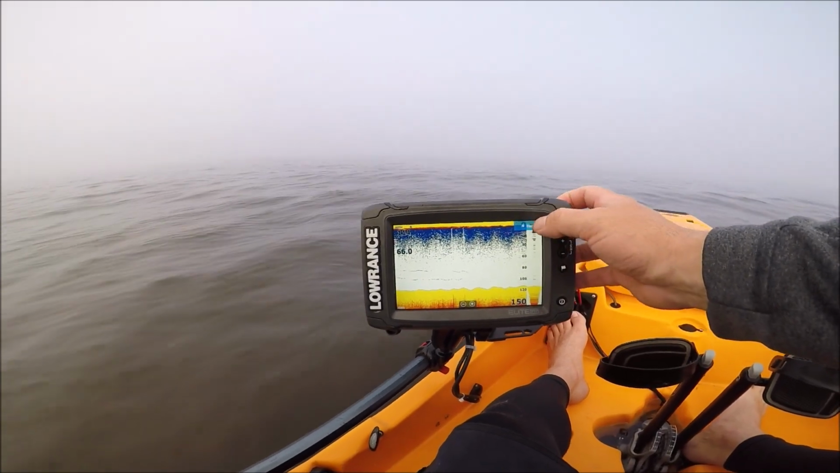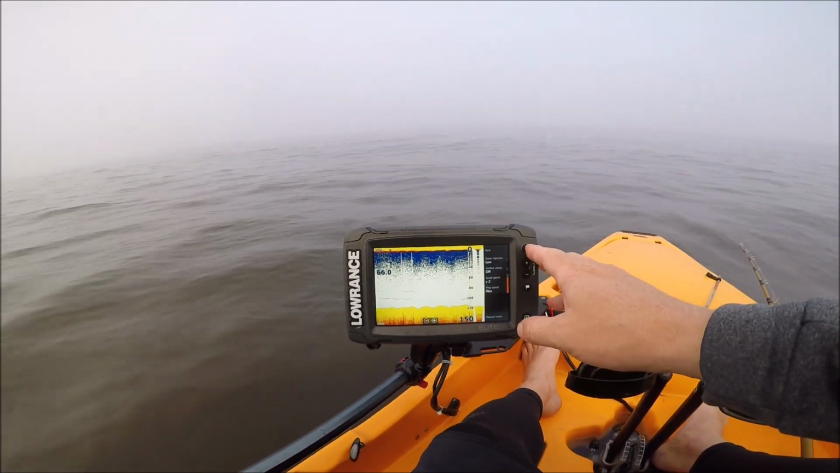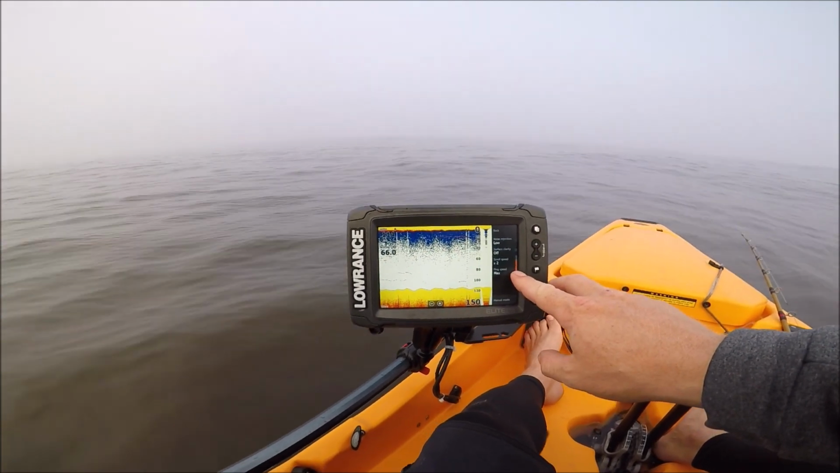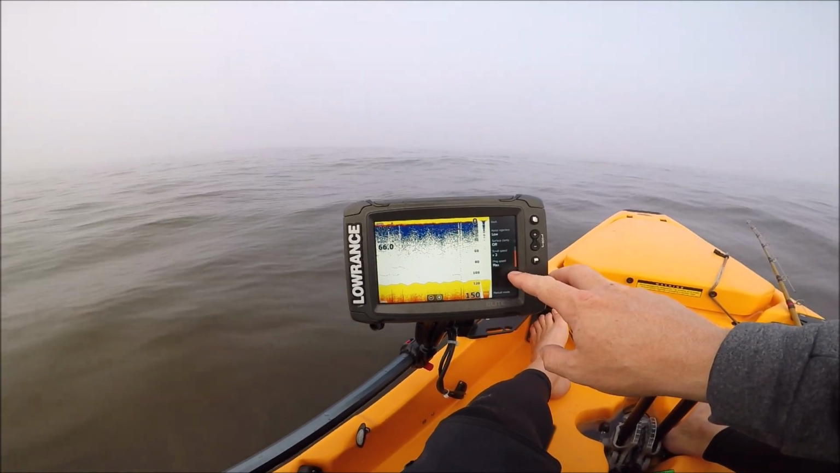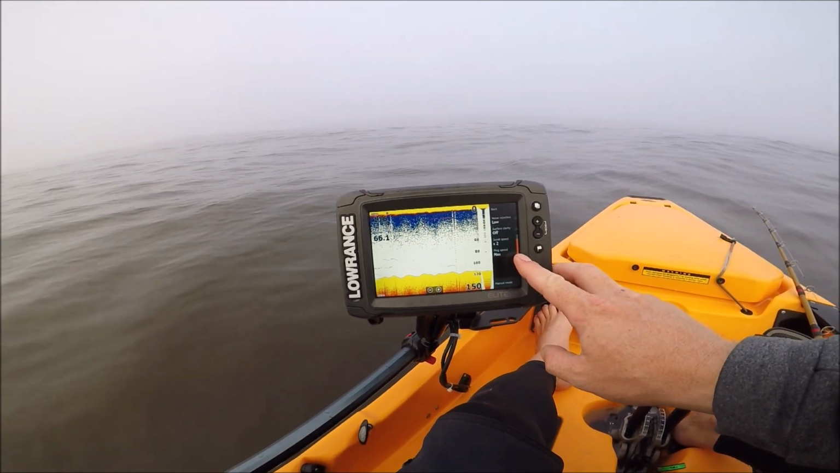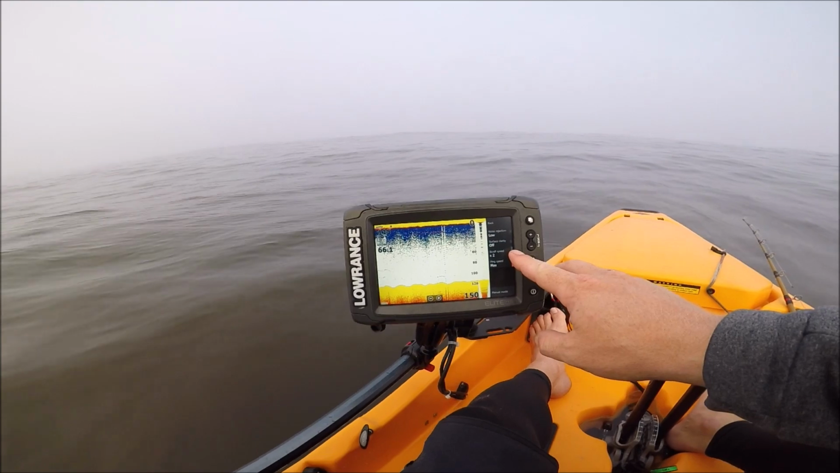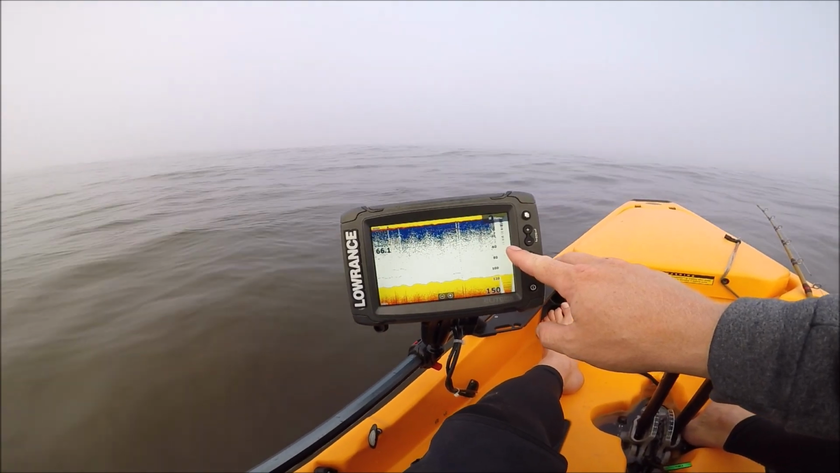Diving a little deeper into the settings, we'll go to advanced. You can see my noise rejection is on low, surface clarity off, ping speed max. Anytime you're in deeper water, you want to just max out this ping speed. It'll give you the best resolution. And then I take my scroll speed up to 2x because I like to have a faster feedback.